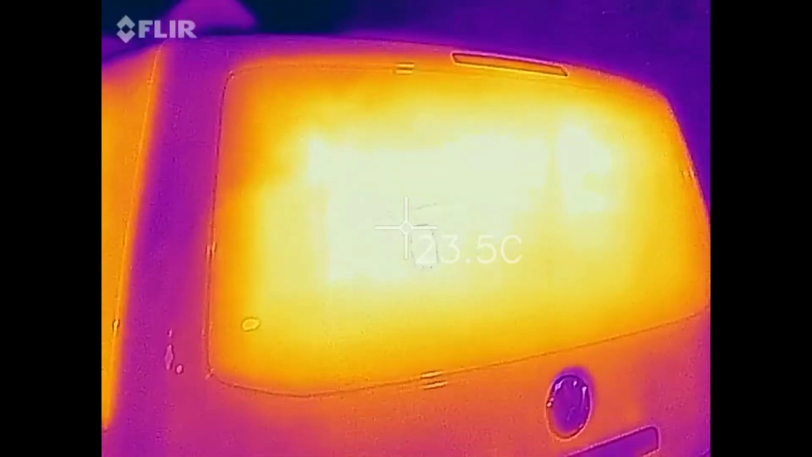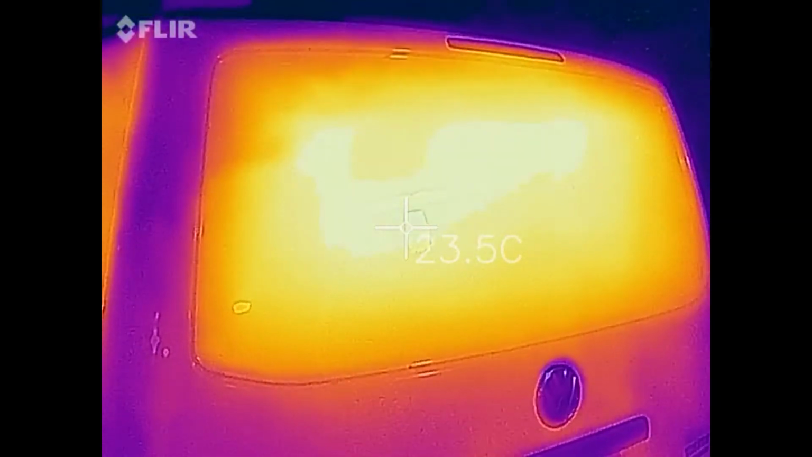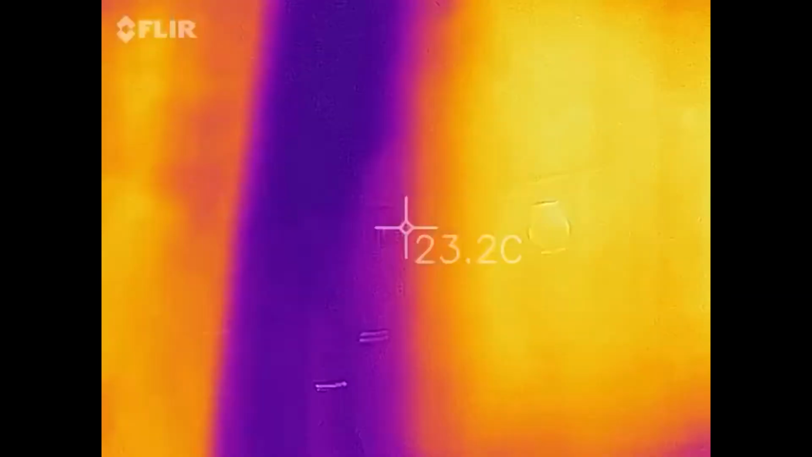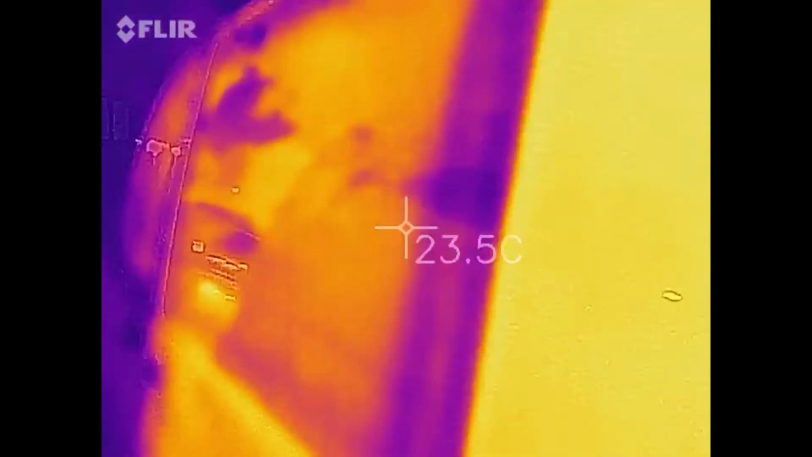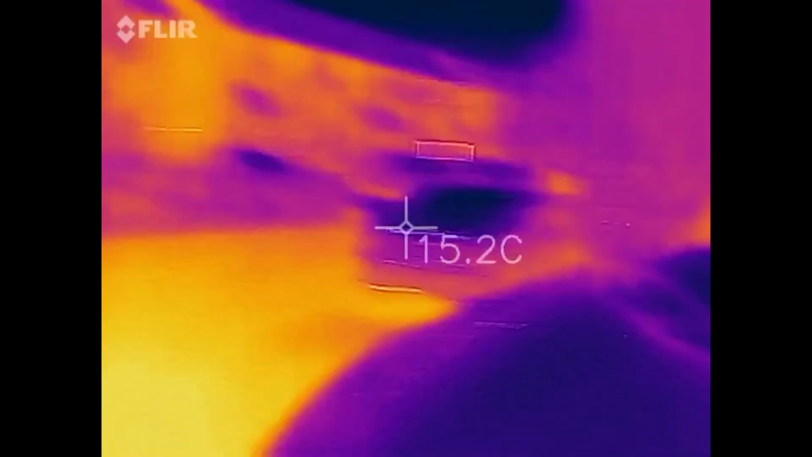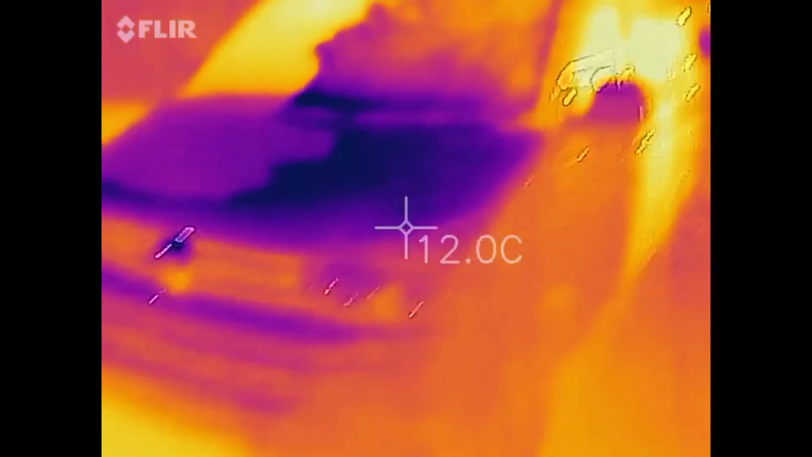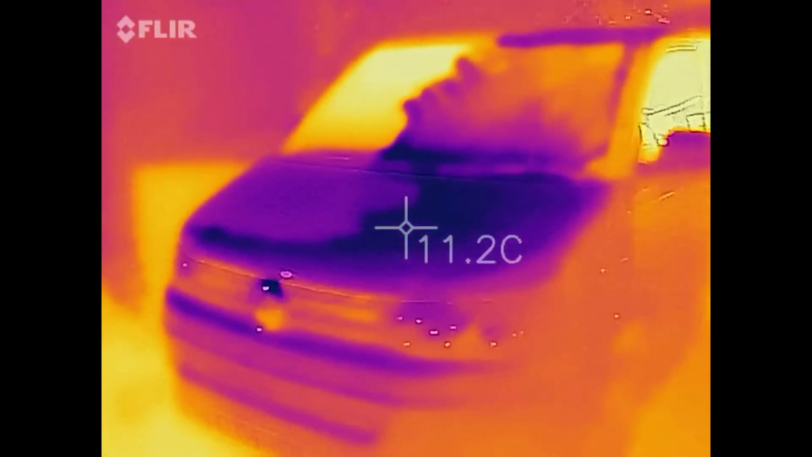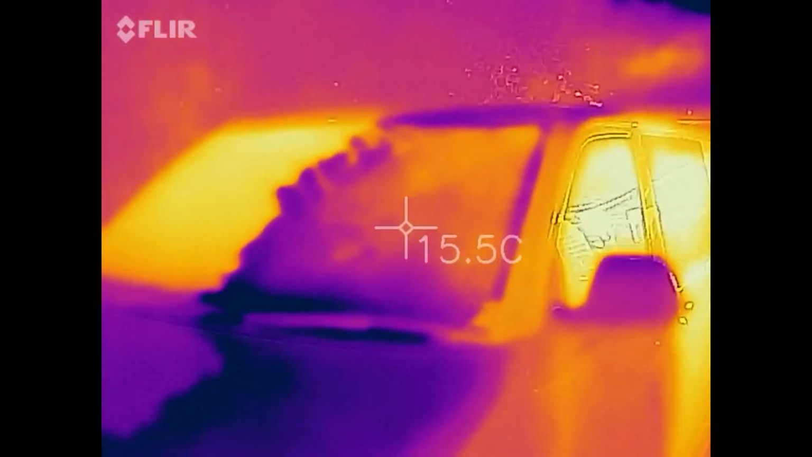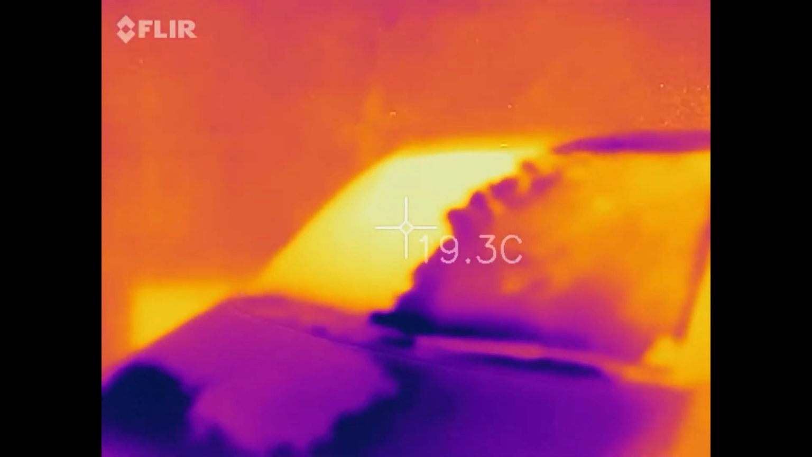I can actually see through that to the opposite wall. Or was that? Oh no, it's the light. It's a reflection of the light. Okay, that's about the same as it was, a bit cooler. Window, I think that's gone up a couple of degrees. Very hot on that side.